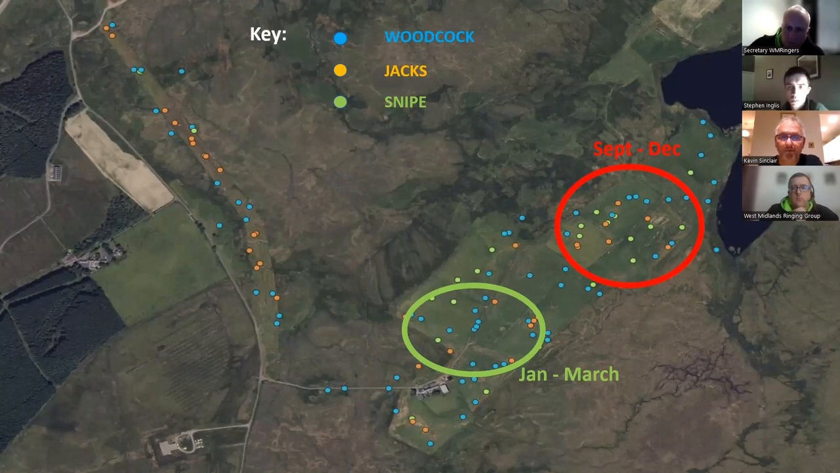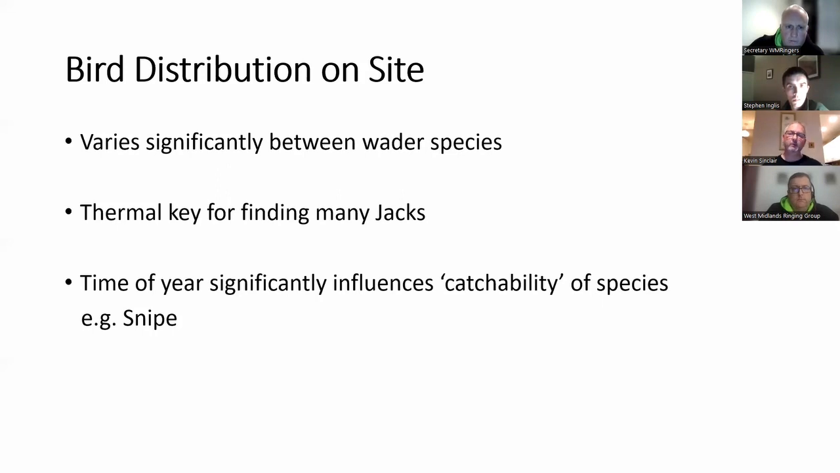We struggle from probably after November, Stephen, yeah, to get those birds. And we maybe improve again late February into March, we'll get a few. Okay, so I'll move on to Stephen. He'll take you through some more analysis looking at the birds now.